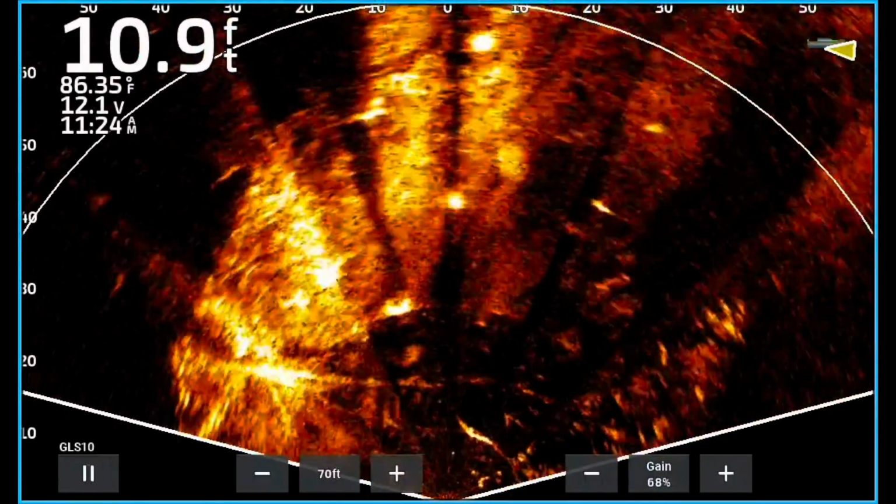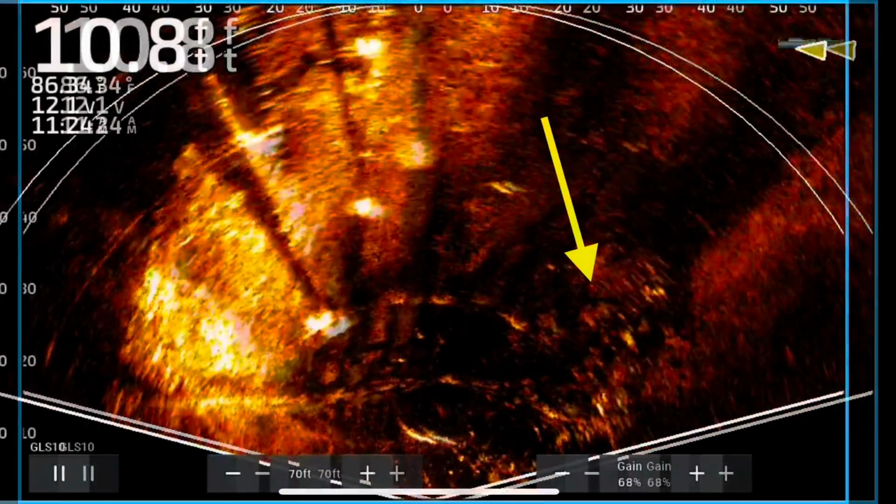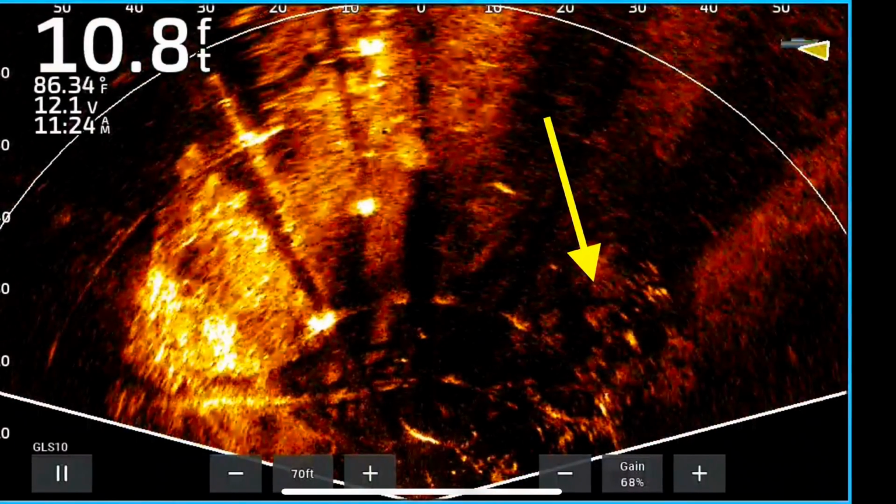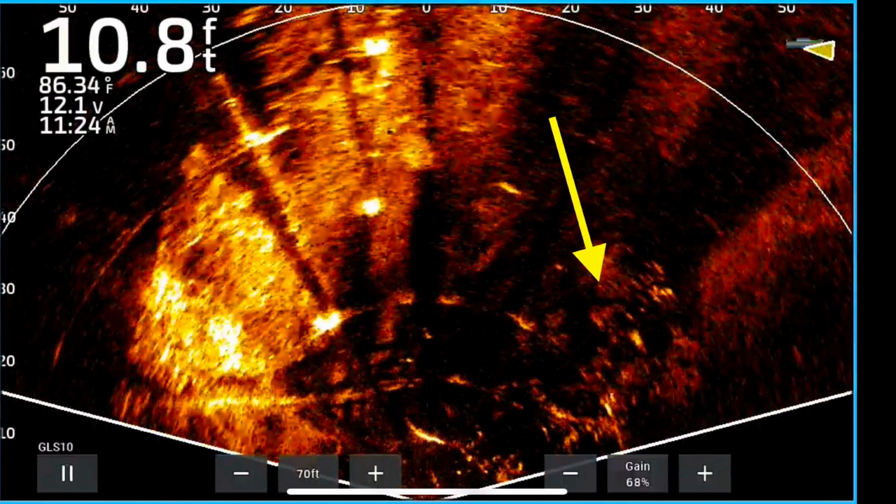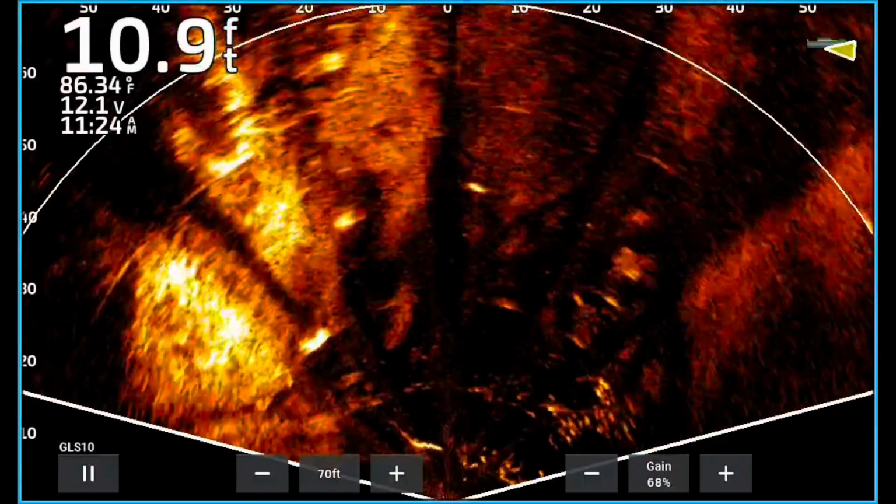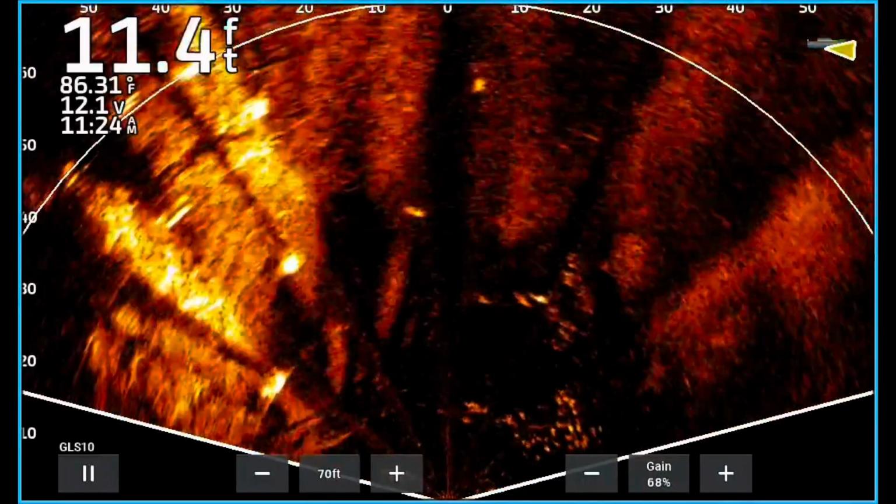Now, here's another thing. I'm going to point something out here. And this one right here. Here is a group of fish. Now, this is a school of fish. I'm pointing to it, it gets a little dim in this picture, but you're going to see it here. This is a school of bass that is wolf packing a ball of shad. They're right in the middle of it.